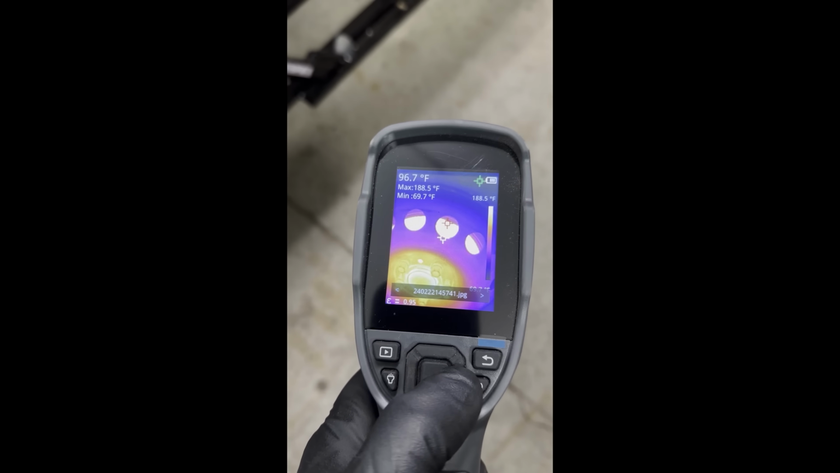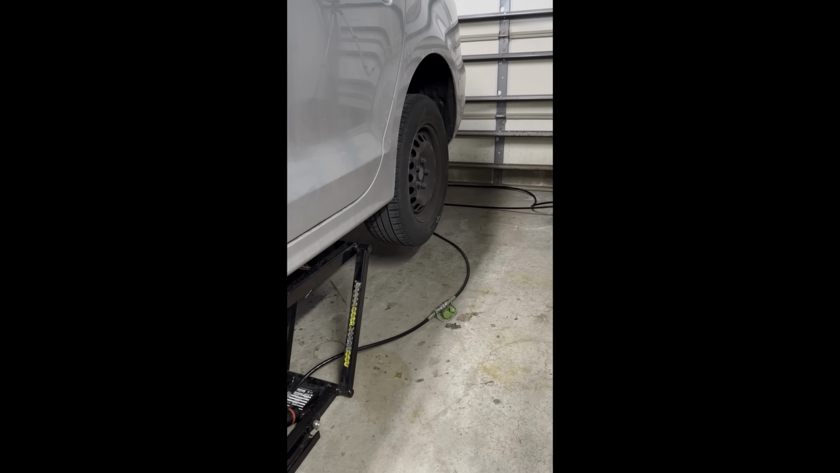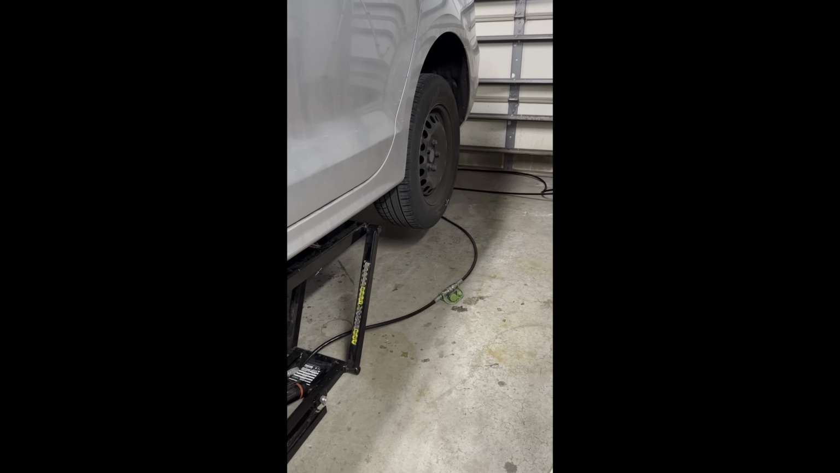So the biggest thing we noticed when we first got this car up in the air, went to take off the left rear wheel, and the wheel wouldn't spin. Now, the e-brake was not on, as we can go inside the car here and see, but the wheel itself would not spin freely, and we expect that wheel to spin freely. We can see here that it doesn't even still spin quite as freely as the other side.